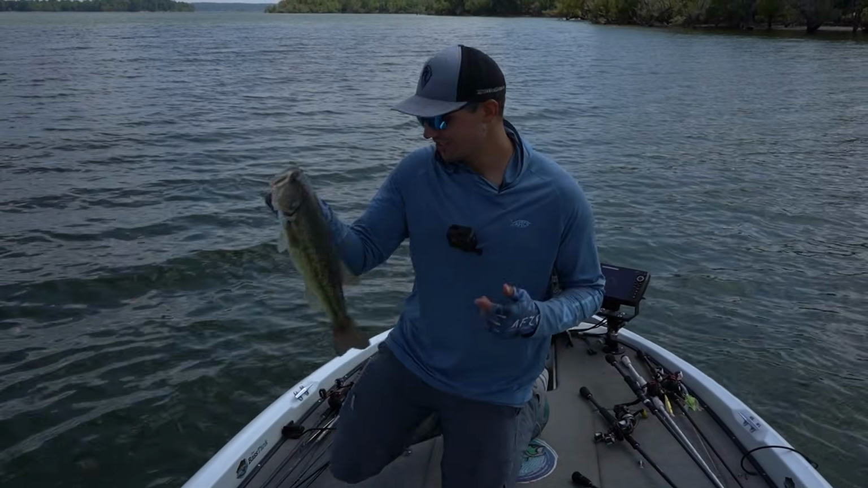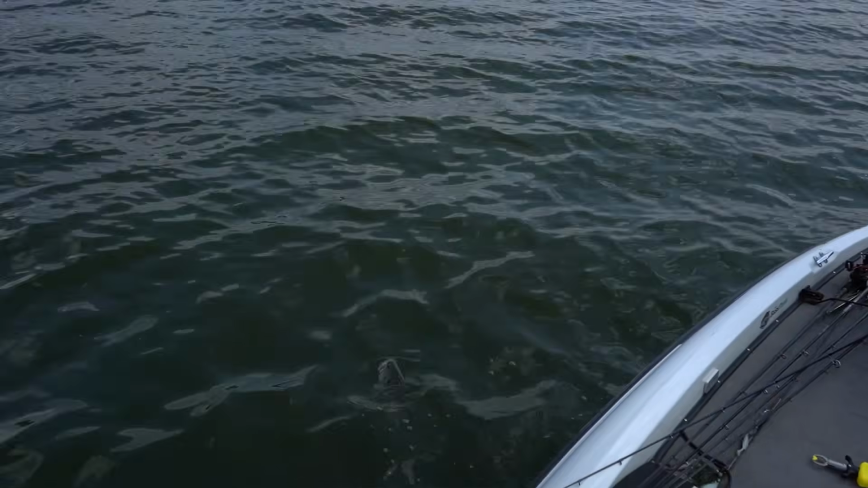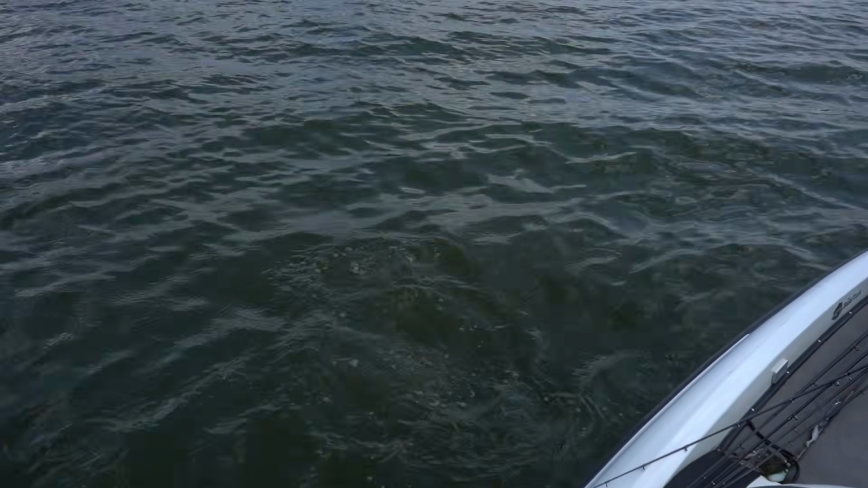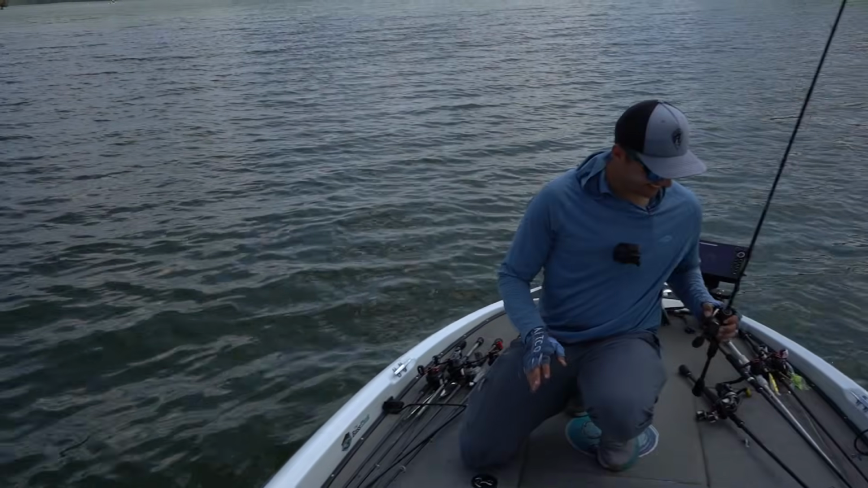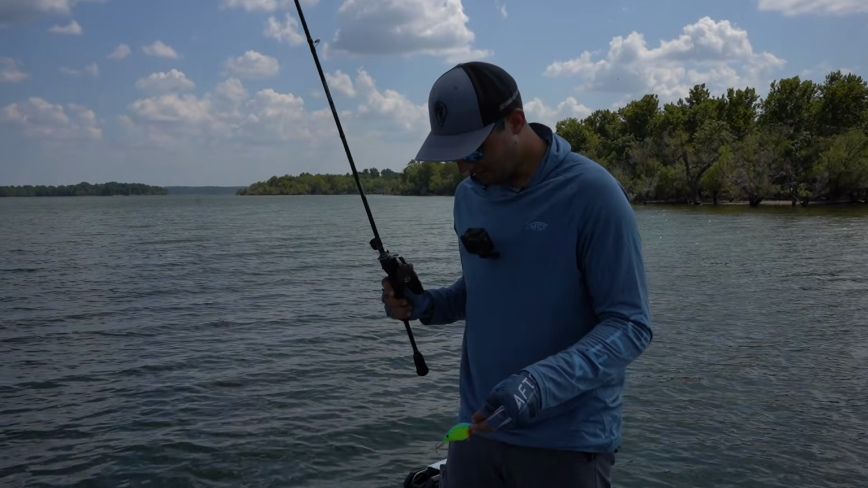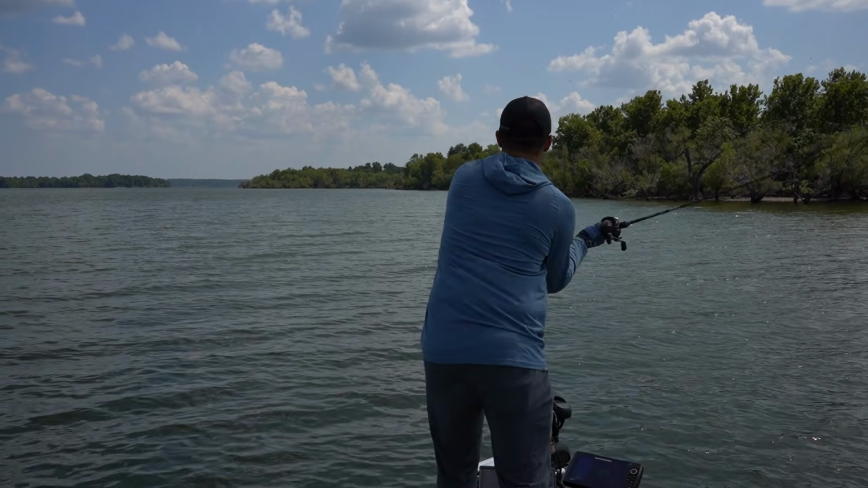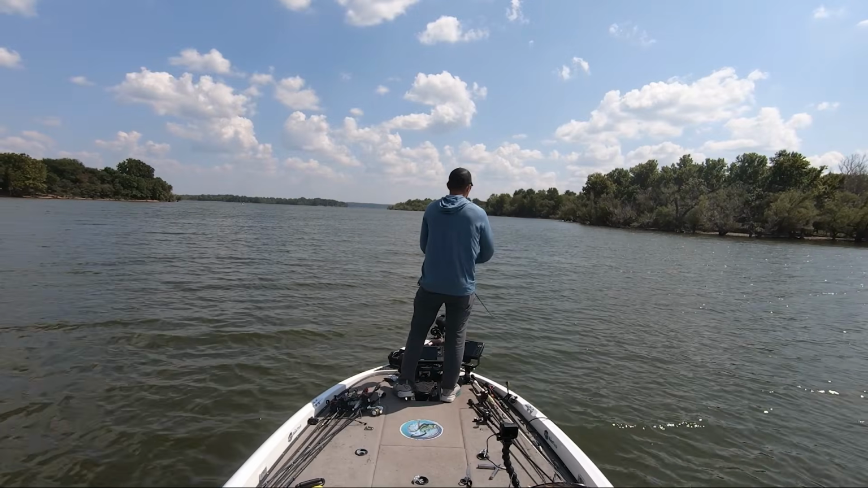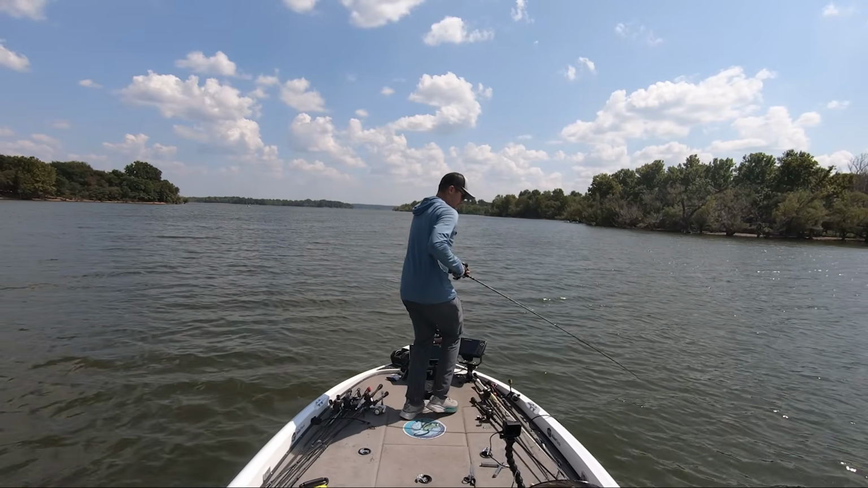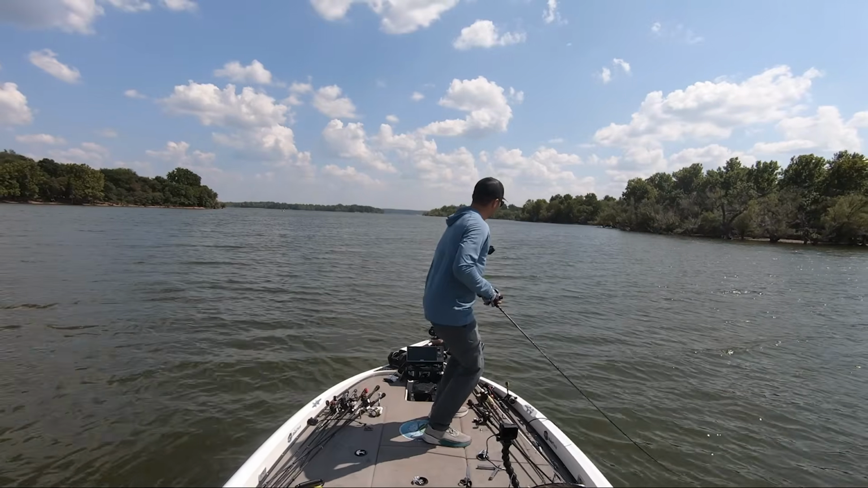There we go, beautiful fish. Let's get him back down there. Our 3-pounder. Get back down there, fish. Oh, I got another jump for us. There we go. That's what I'm talking about. Okay, gotta get 3 more fish hopefully on this crankbait. We might be able to finish the challenge right here. Got him. Good one. Stay pinned, fish.